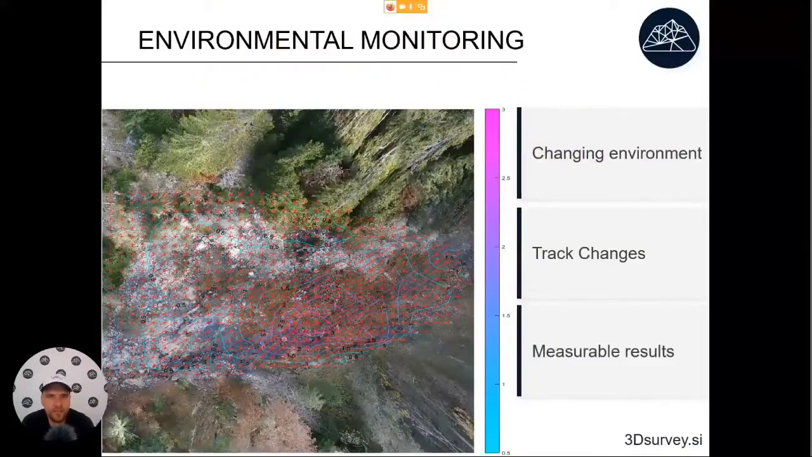Okay, another example of what we can do is environmental monitoring. This is an example of landslide measurement. When we have terrain that is changing, it can be very effective if we can just make some orthophotos out of it. Then we can compare the orthophotos and see how the terrain is moving due to the landslide. Geologists, based on this information, calculate how dangerous the landslide is and if they need to do some safety measures, like dig some wells, add some support pillars, something like that. This kind of data can give you some actionable results.